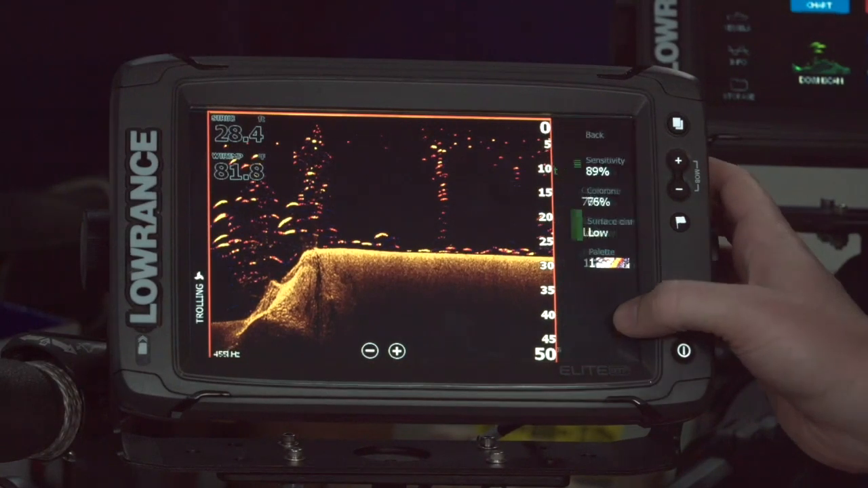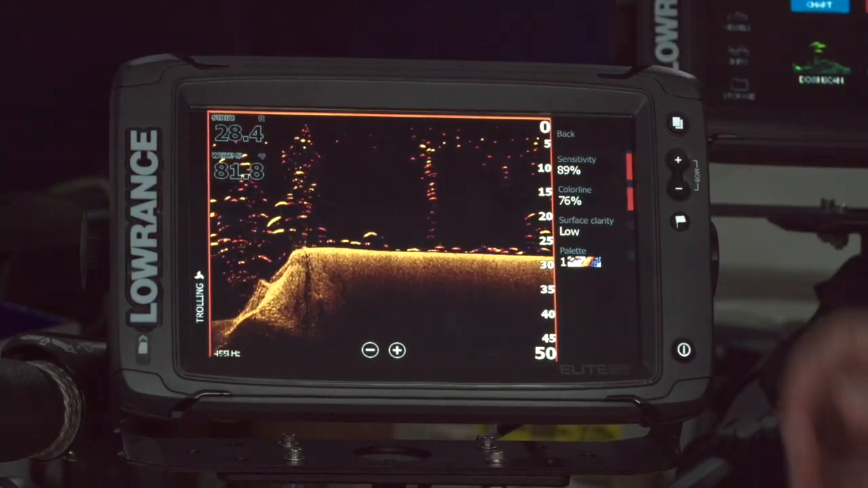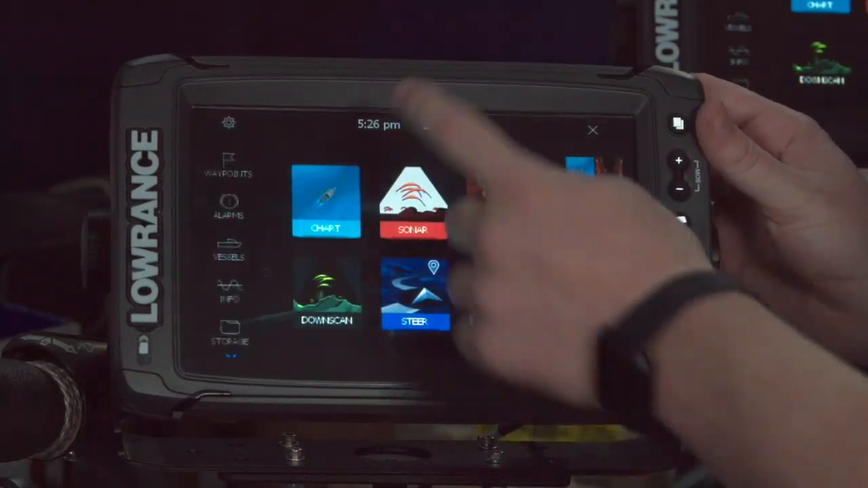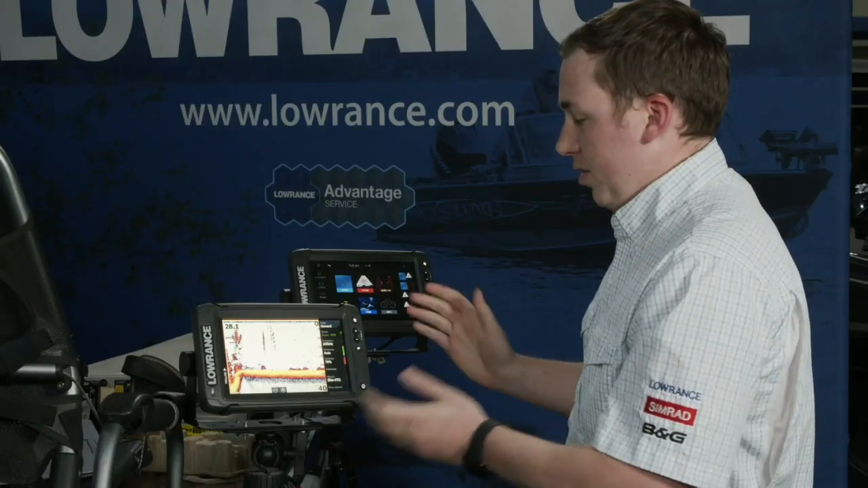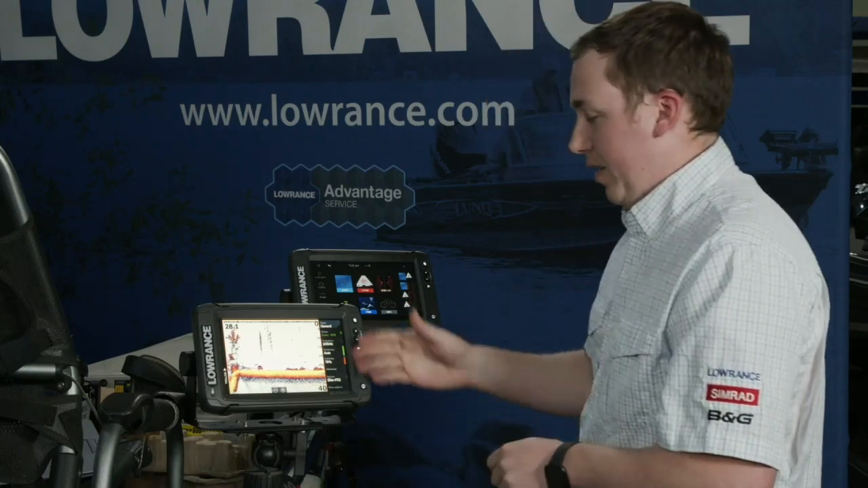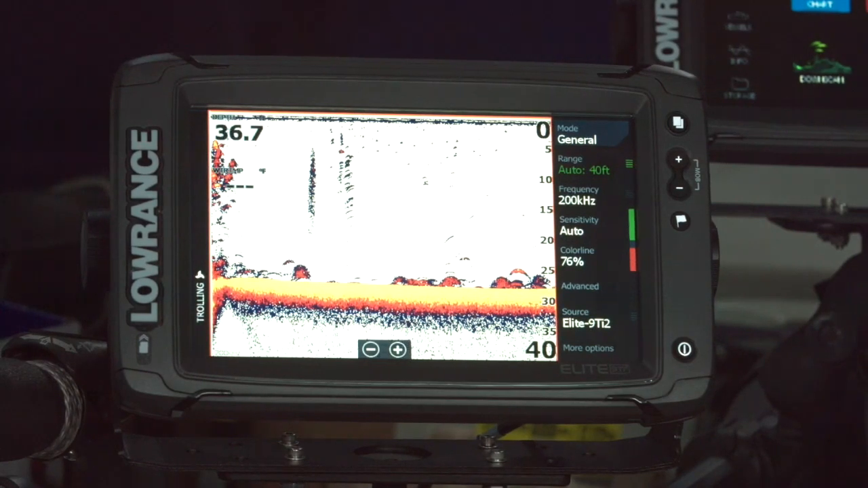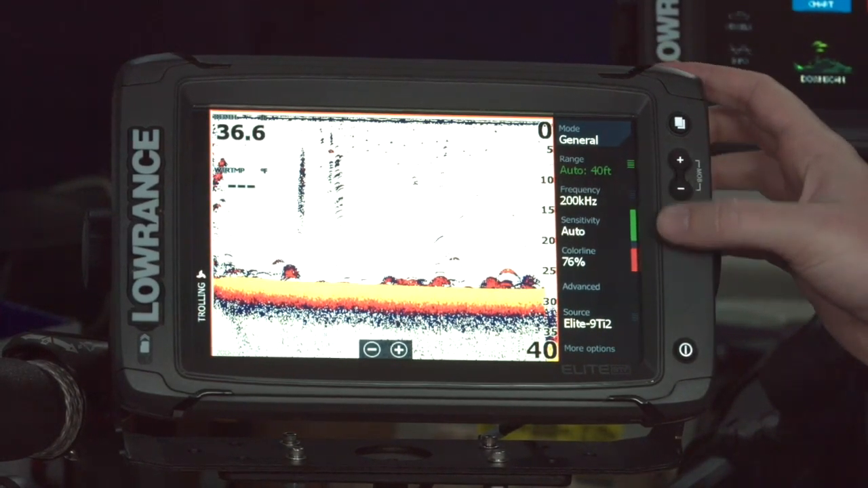You'll also get some fish reveal options in here, so you can adjust some of the sonar stuff right here from the Downscan panel. We'll talk more about that. Actually, we'll just go do that now. So in sonar, this is a regular sonar panel, and again, you see some of the same options you have here for adjusting. So range, always on auto.